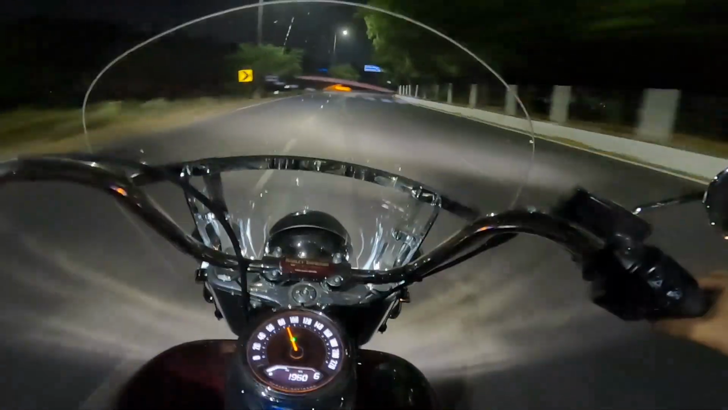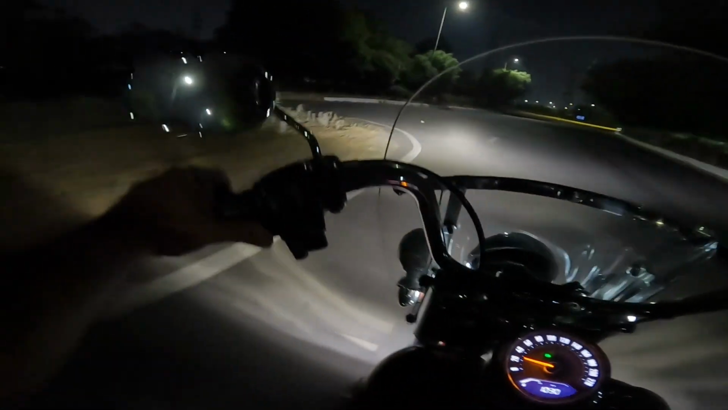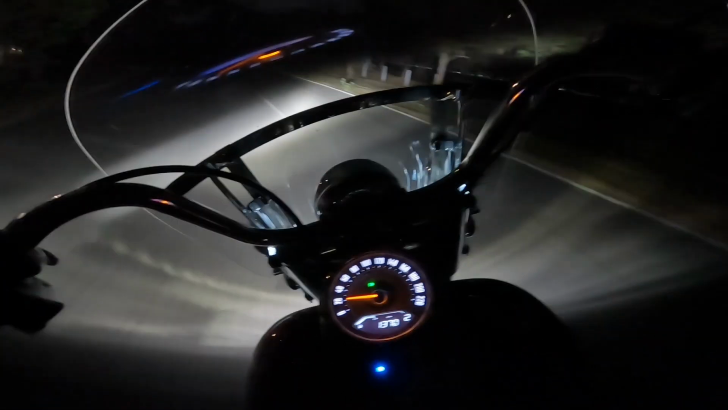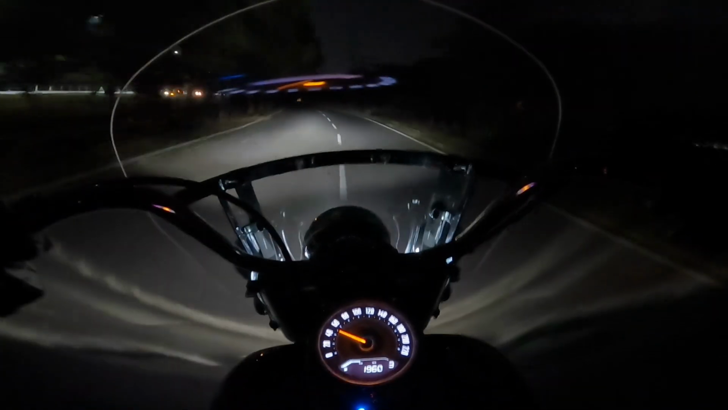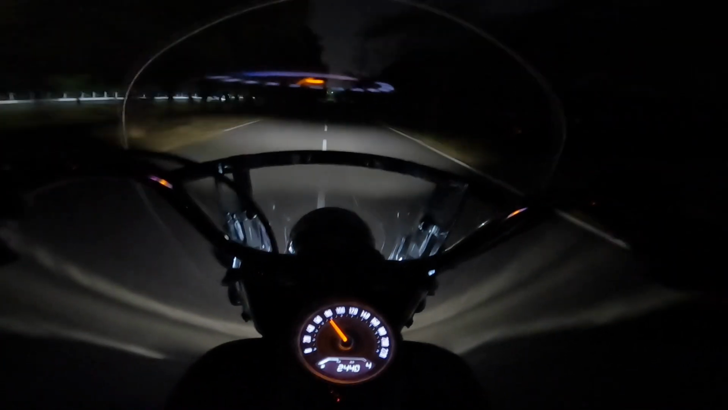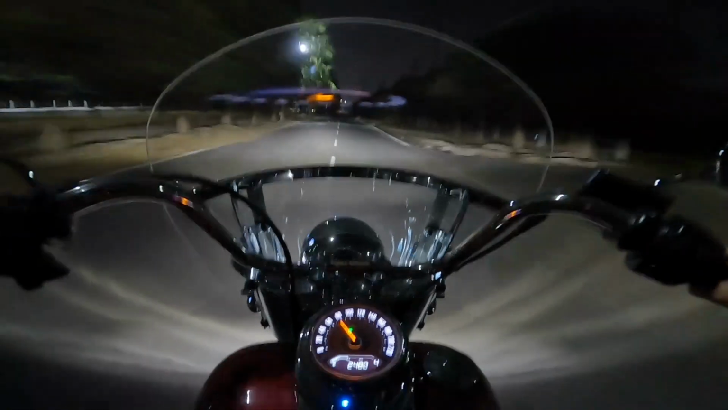I'll switch off the GoPro in the next 30 seconds. I've switched the auxiliary lights off. Now it's only on low beam, that's the high beam, and the aux lights again.